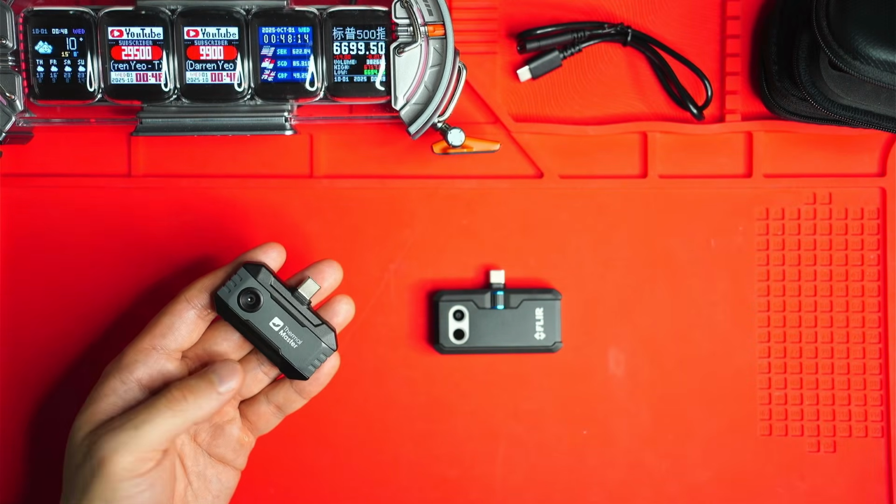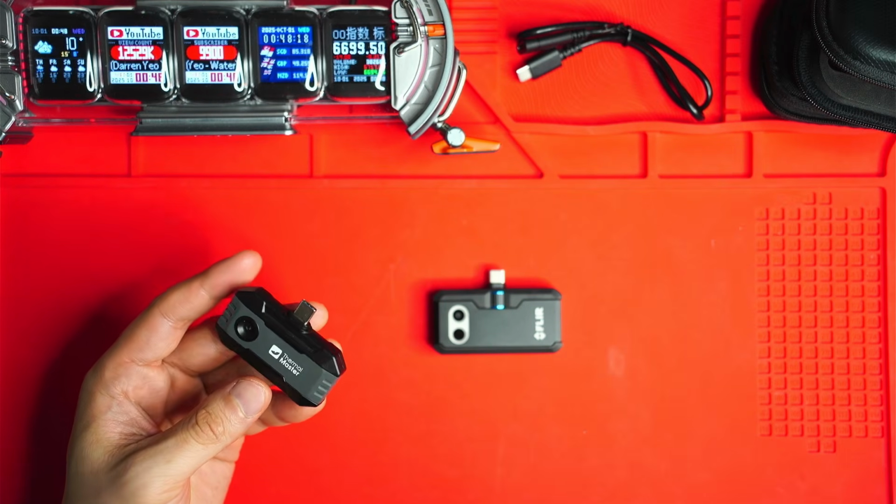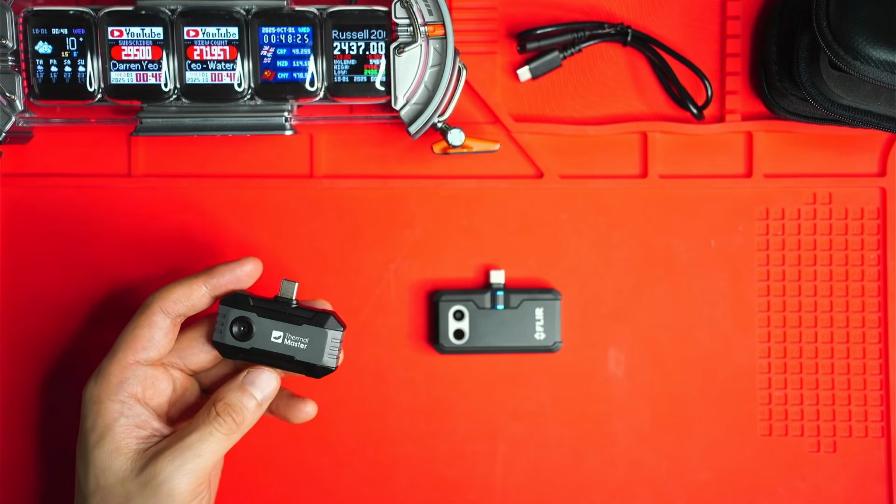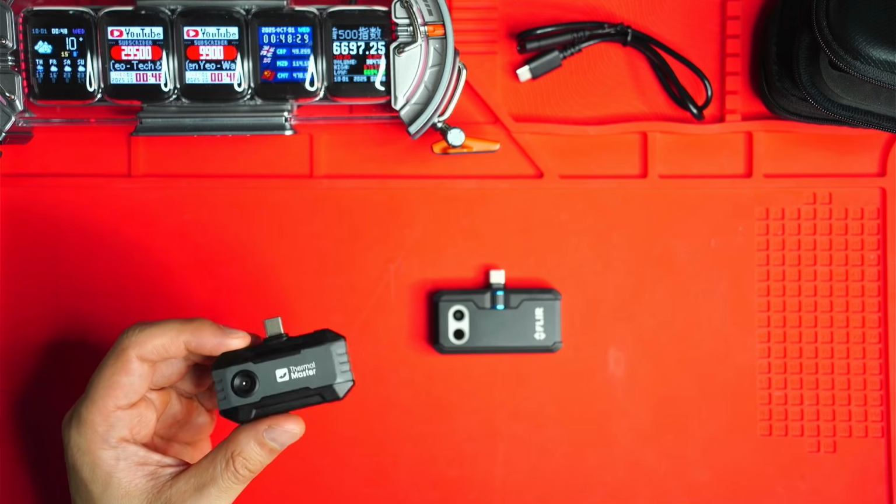And I think the ThermalMaster P1 makes thermal imaging accessible to almost everyone, and in many ways, like I said, outperforms the FLIR One Pro. So yeah, even if price wasn't a barrier, I'd probably still get the P1 just due to the higher specifications. But what do you guys think?